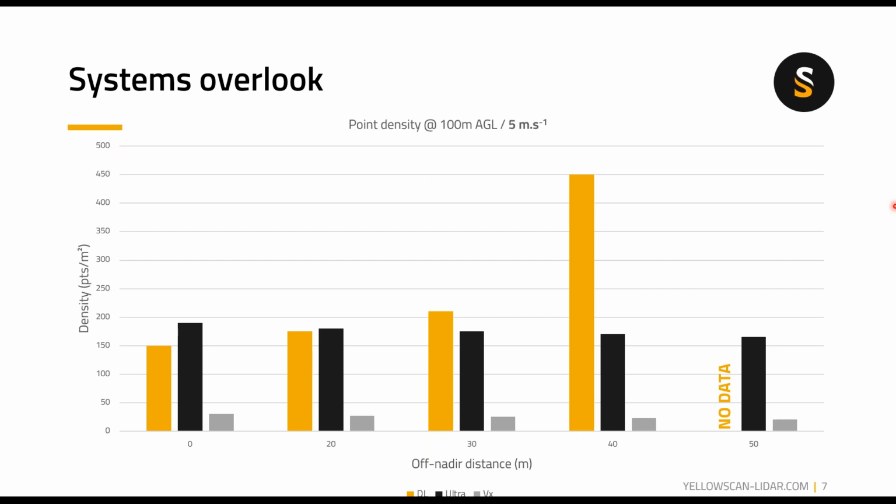You can see that both the VXDL in yellow and the Surveyor Ultra in black stay reasonably above the 150 points per square meter, while the VX is staying above 25 points per square meter. This is due to the shooting rate and how the points are channeled.